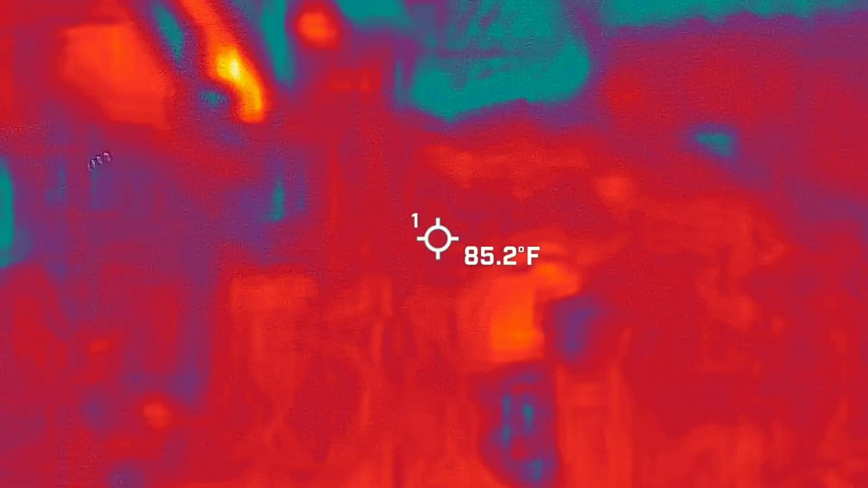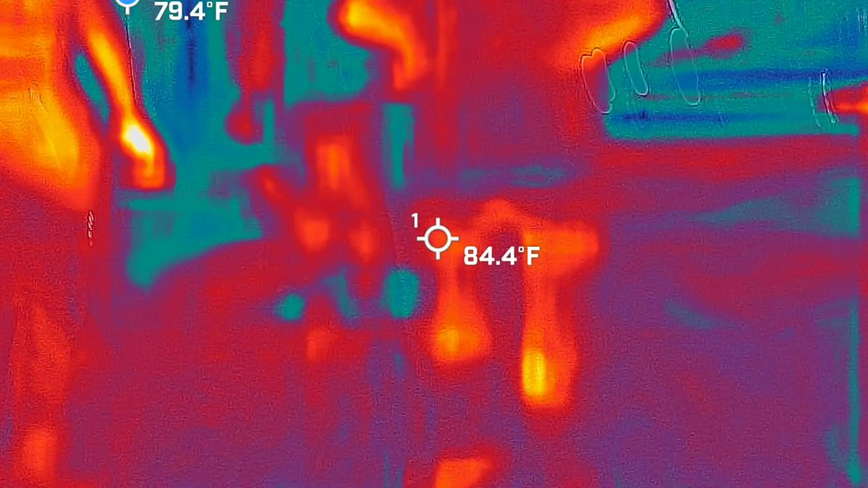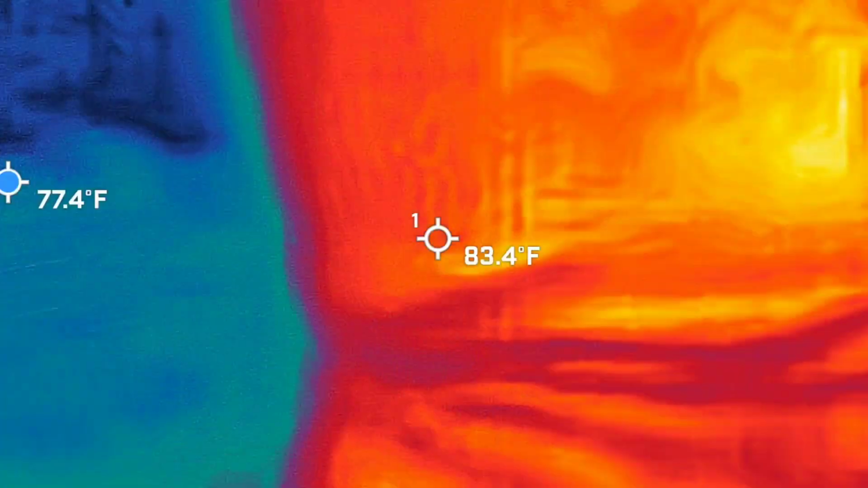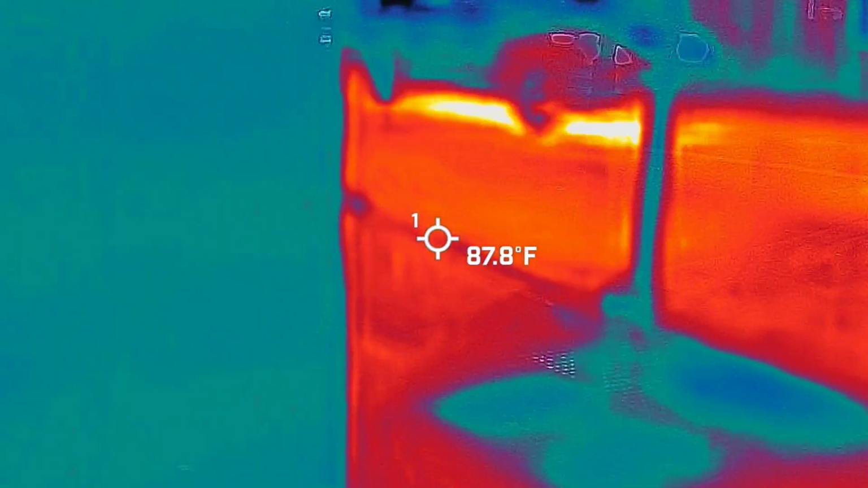What's the virtual reality setting again? But anyway, it's using all of the... You'll see it?